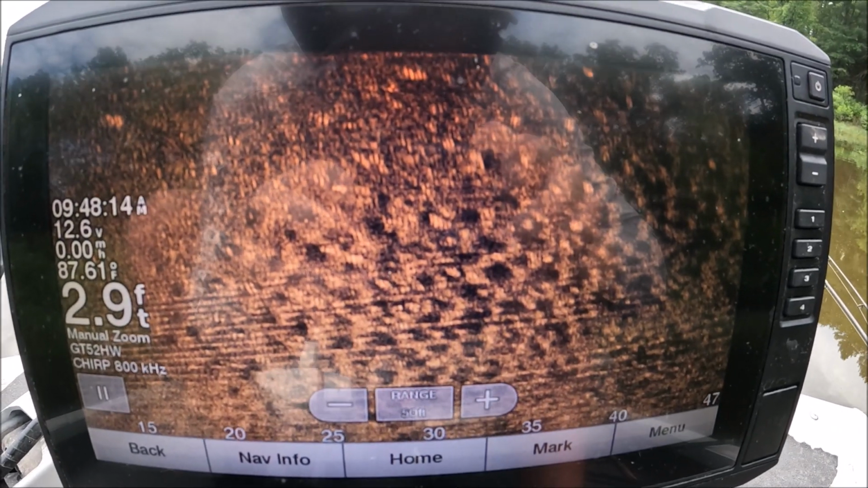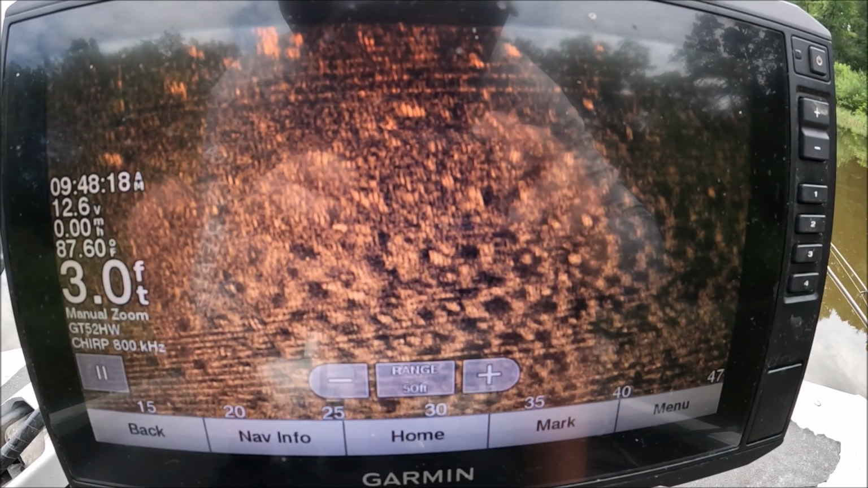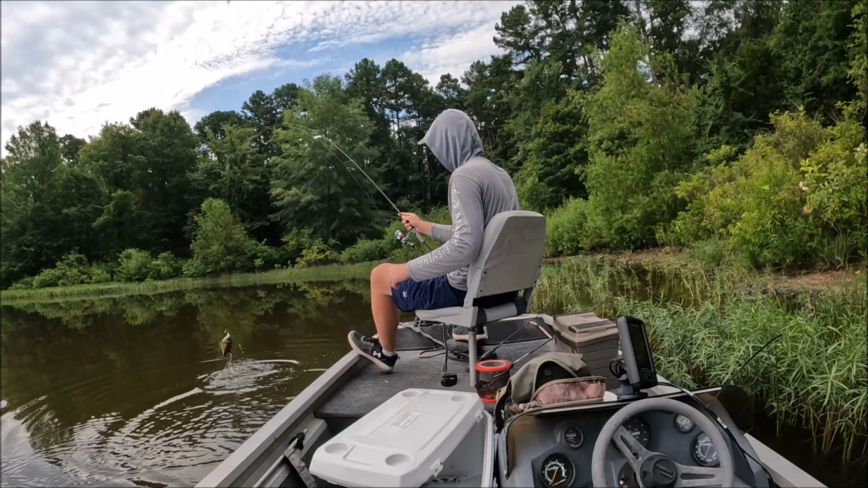And there's the bed. Look how big that bed is. And you can see those dots in the beds. Here, one of those dots is a bluegill.